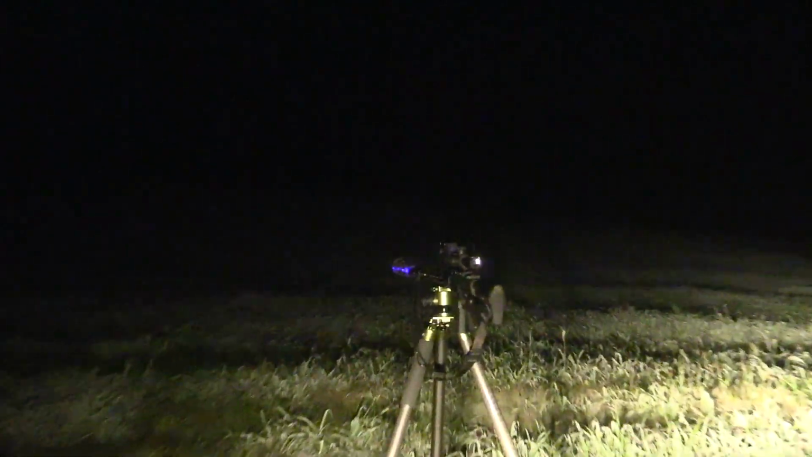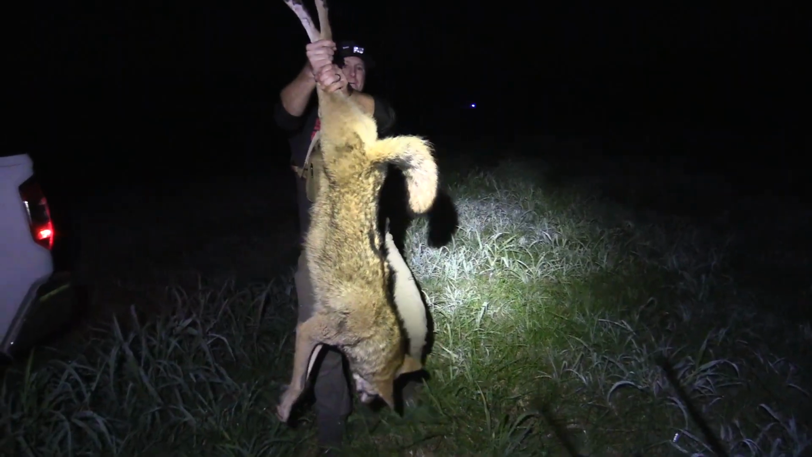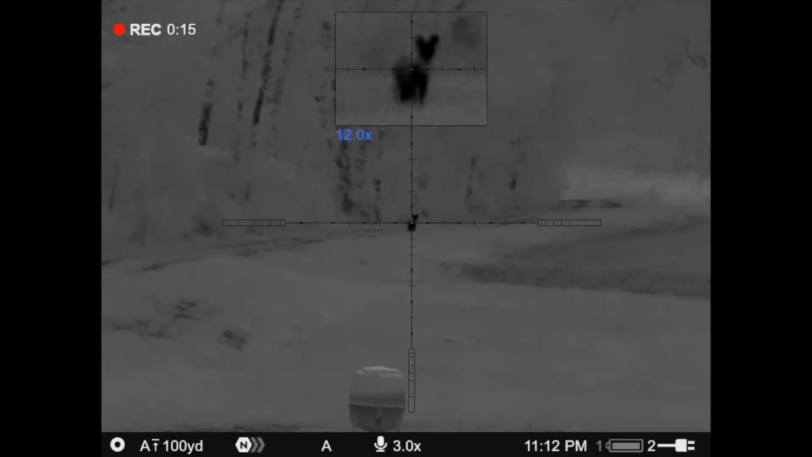We got this laser. Oh my God. It's a 60 class right there.